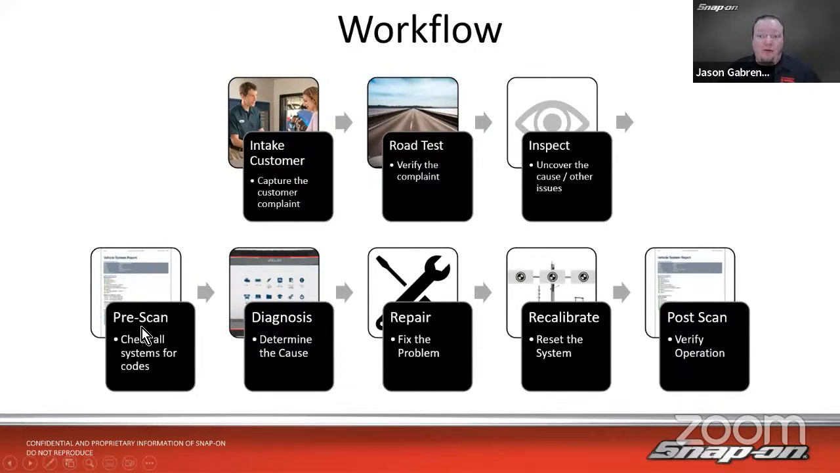Because before we even get to the pre-scan, the customer has to arrive first, right? The customer comes in, and then we intake the customer. Let's capture their complaint. What has brought them to the shop today? Is it a noise? Is it an engine light? Is it my heater's not working? My defrosters, my heated seats, whatever it happens to be, you need to actually capture that complaint, or maybe the service writer does, whoever.